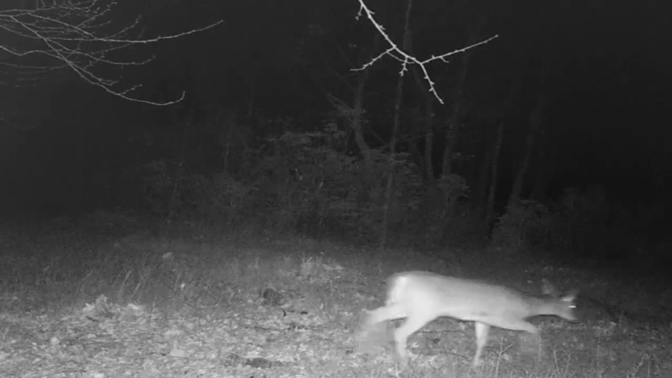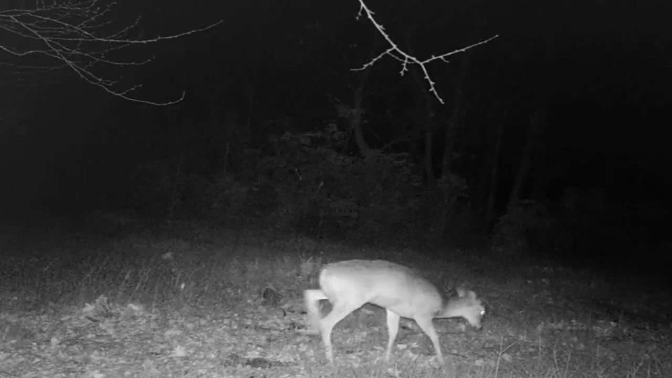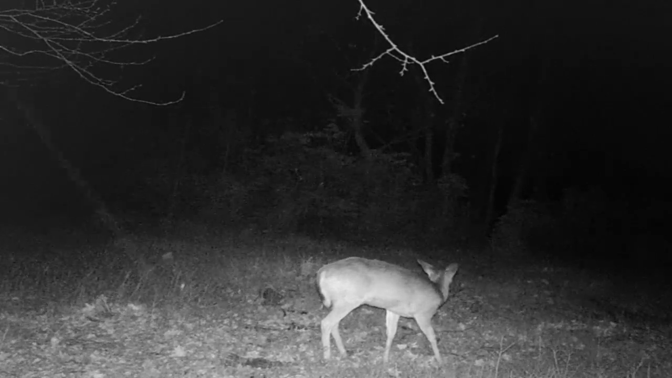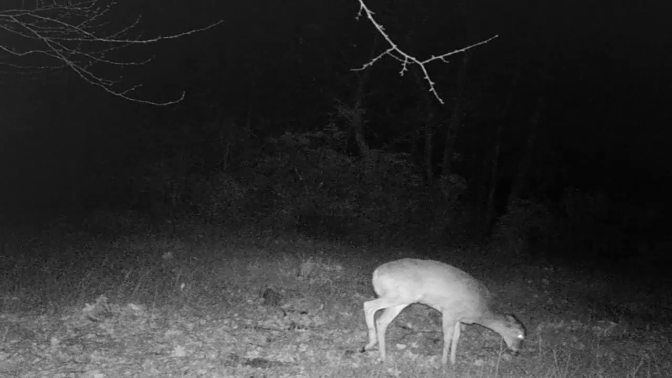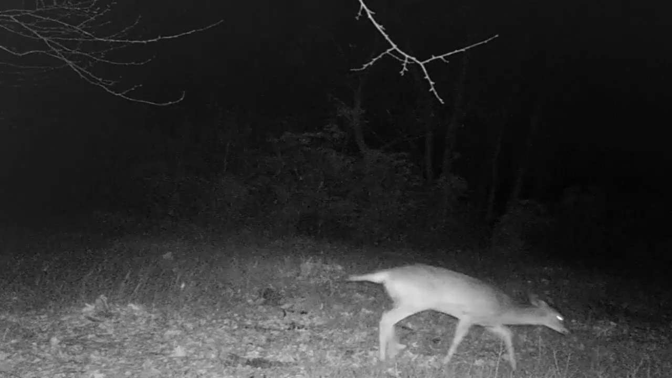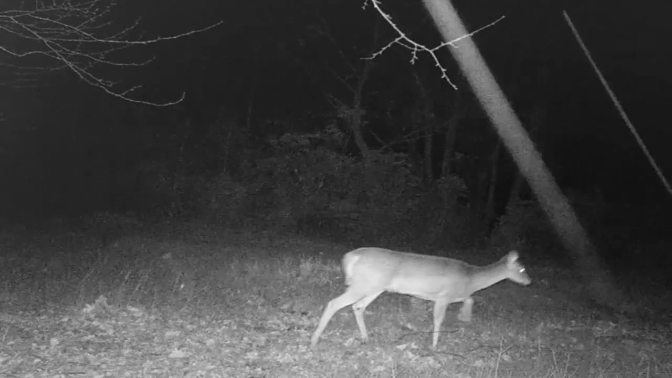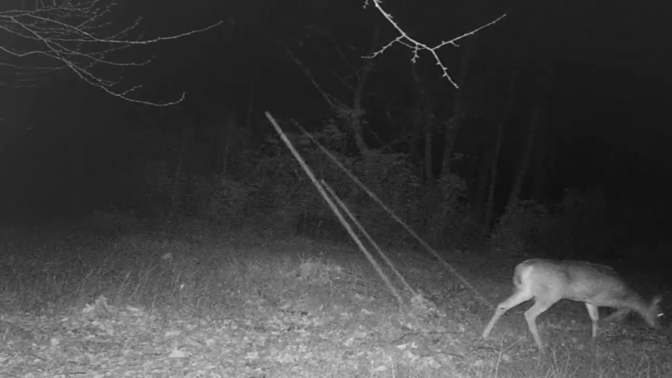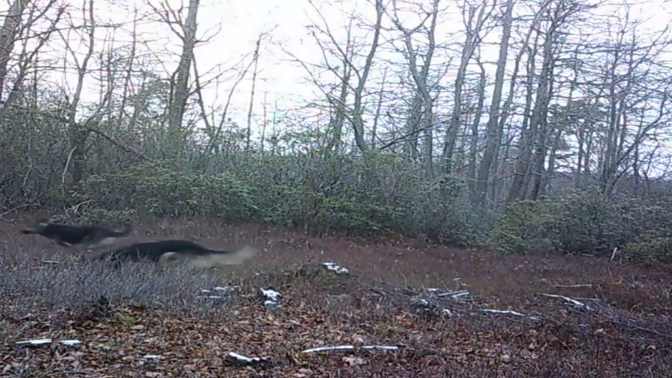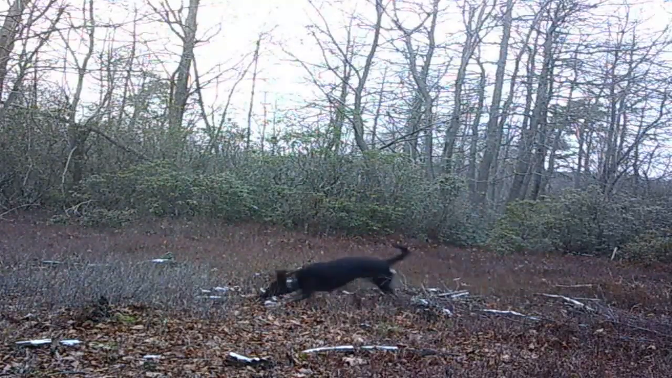Those two does kind of look like that's that group of 5 or 6 that was hanging around pretty regular all year. They had a couple spikes in it and a couple does. And every now and then I think it would have one of the bigger bucks in it. And I don't know if that's New Year's whenever we had the dogs. I kind of think it is New Year's Eve.